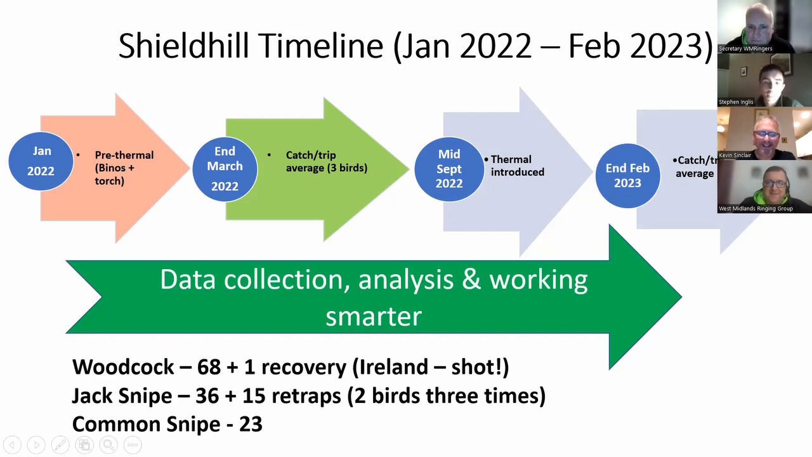Yeah, when we're going round at night, it's on foraging habitat that we're catching birds, so they're all coming in to feed. But there is also, within a reasonable distance of a kilometre or so, where probably most of these birds are going to be roosting through the day. But we haven't yet. I'll come on to that later about the daytime roosts, particularly for jacks.